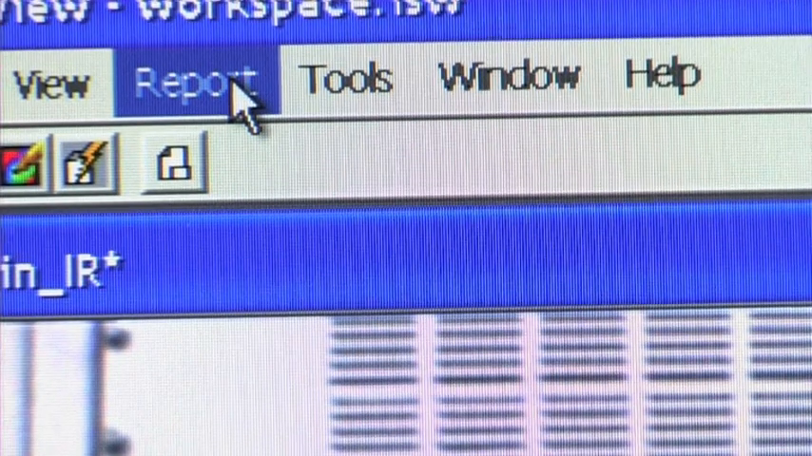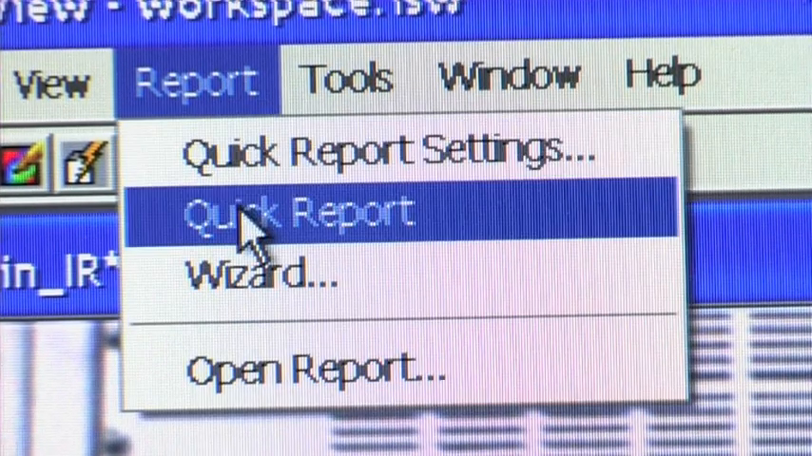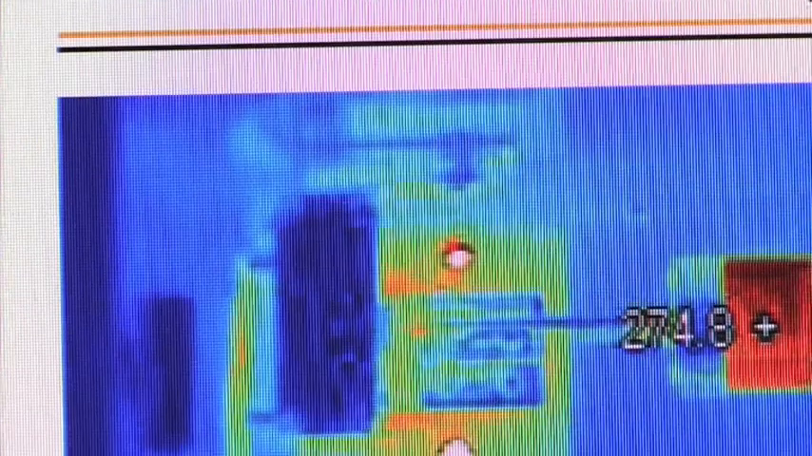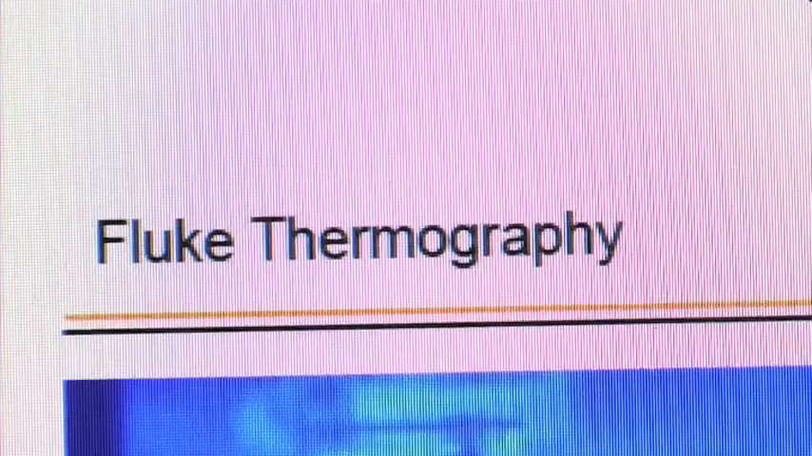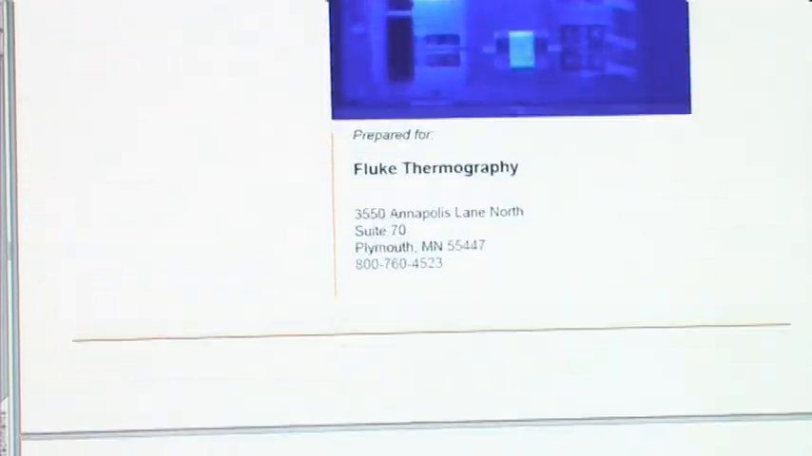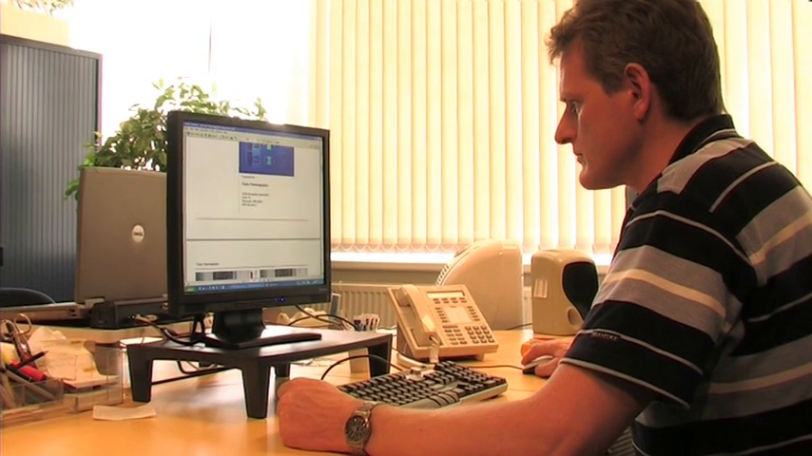Both the visual images and thermal images are available for use in reports. This will speed up documentation by reducing the need to look for individual images taken with a separate digital camera. IR Fusion helps to better identify and report suspect components to enable the repair to be done right the first time.